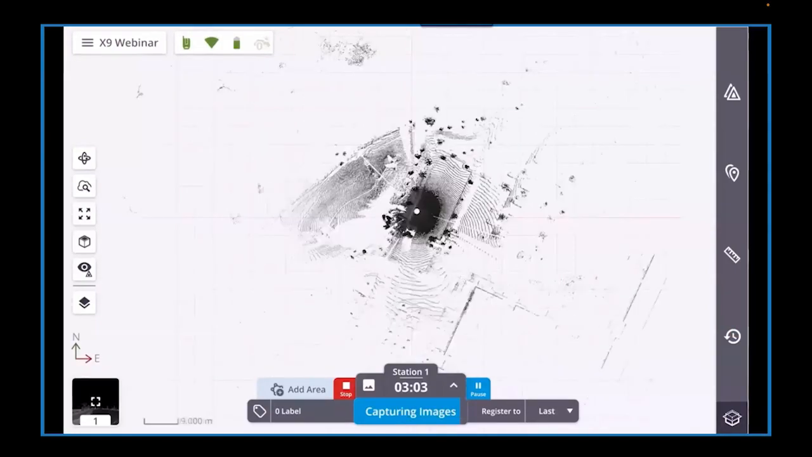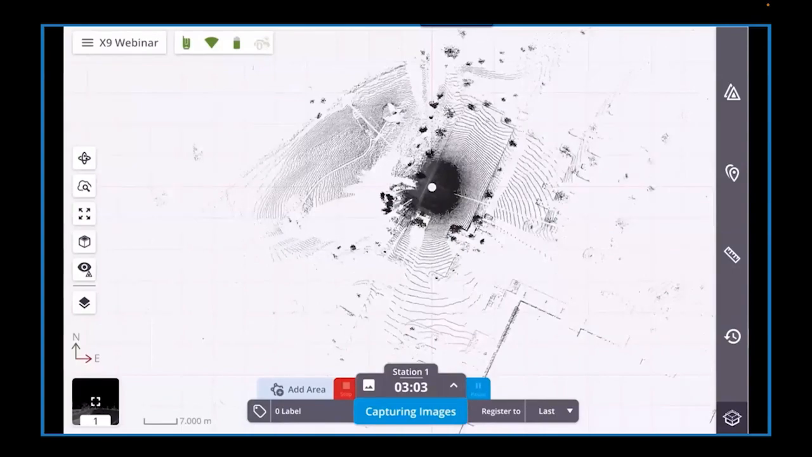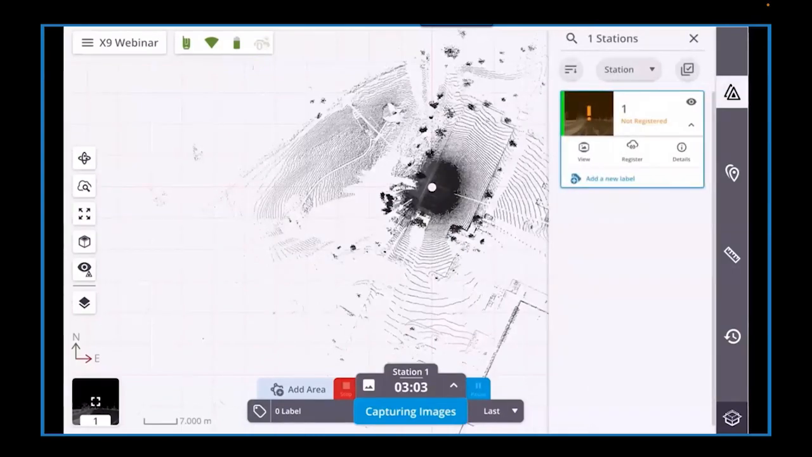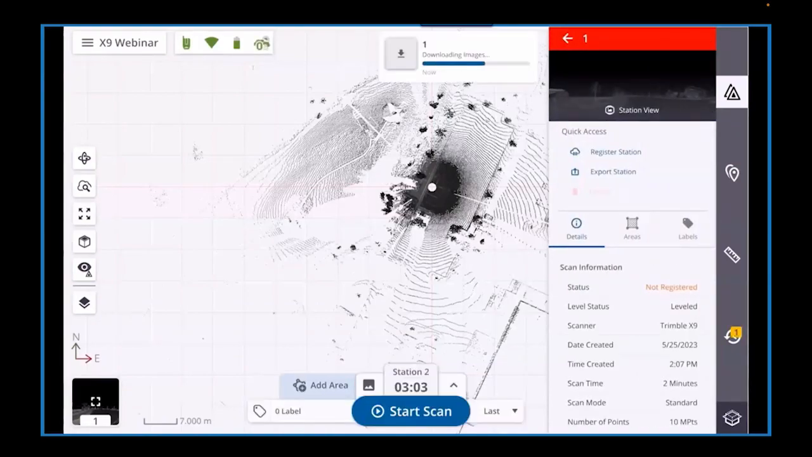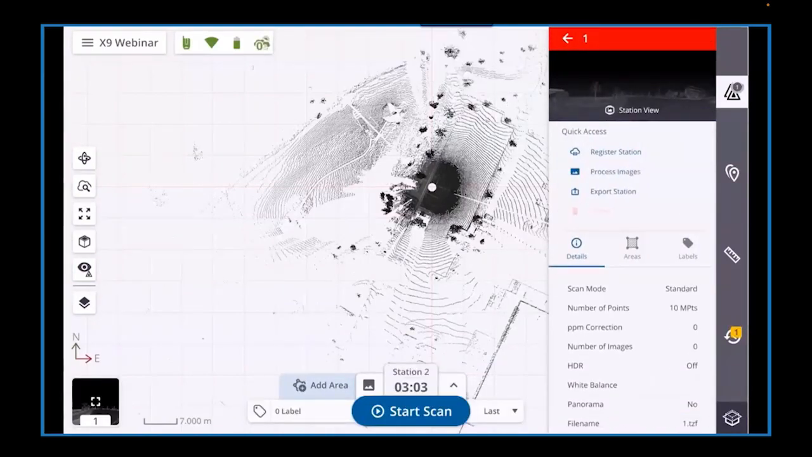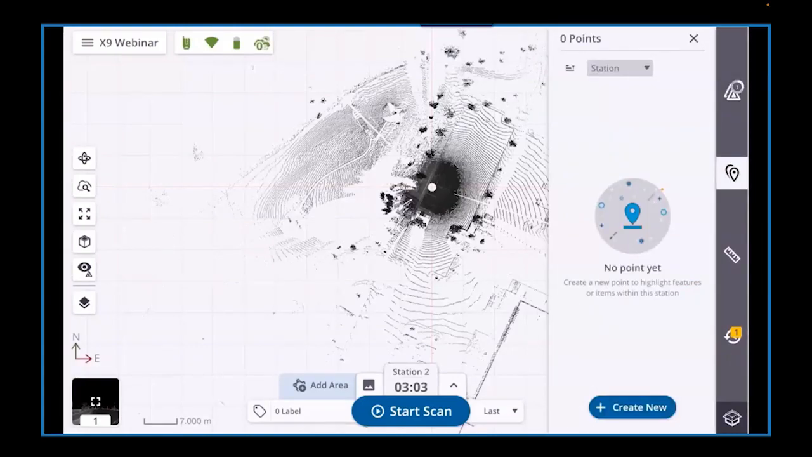As we wait for the imagery to finish, we can navigate through the UI a little bit more. On the top right of the screen, there is an icon displaying a triangle, which will launch the station list. From here, you can view the scan details, which include the scan settings, number of points, and so on. Next down the menu are annotations.